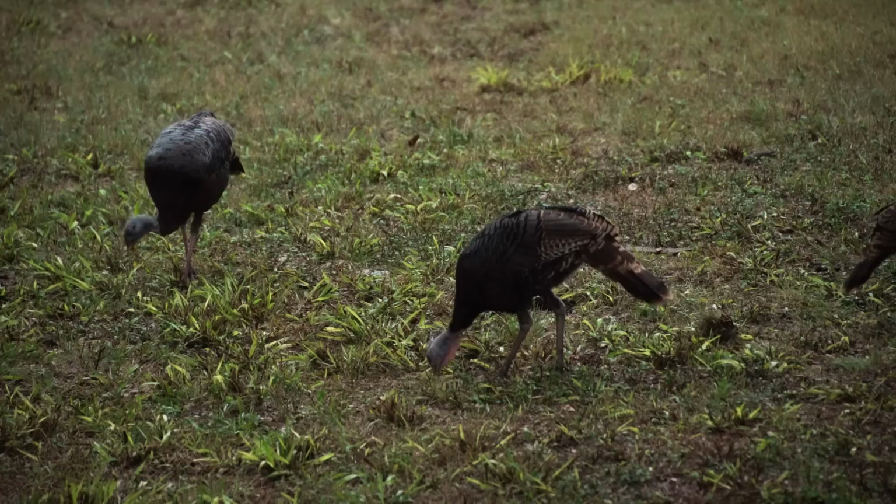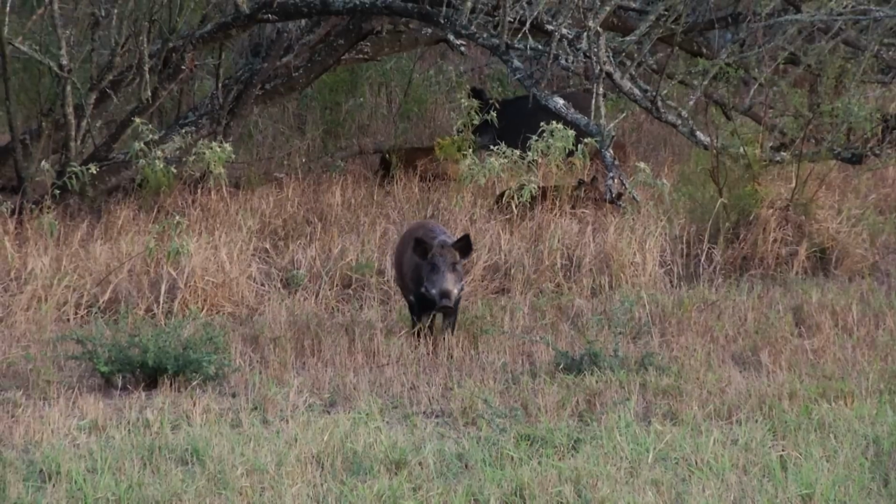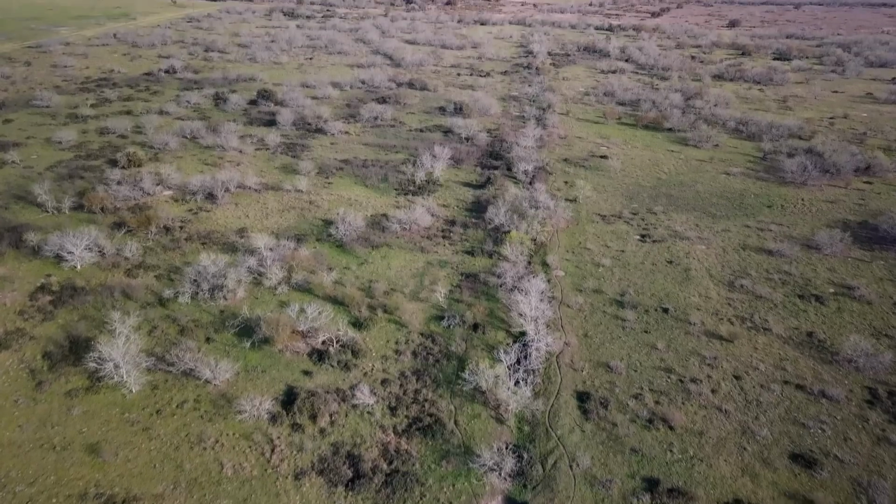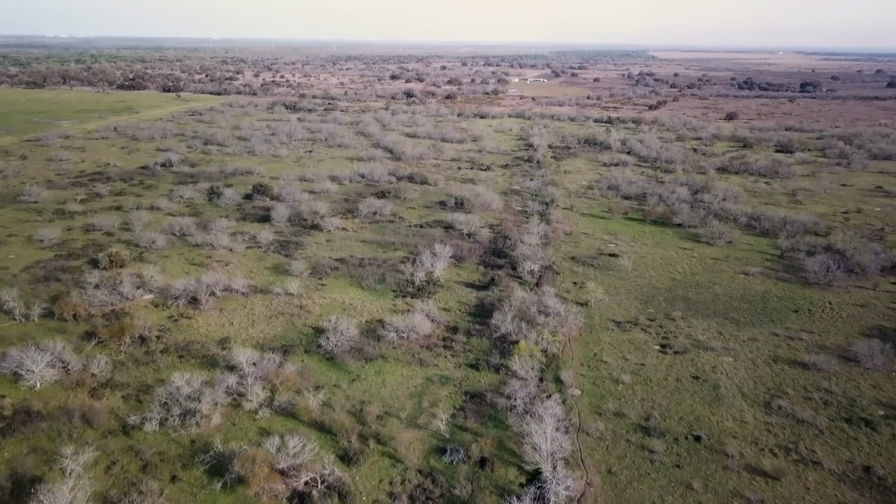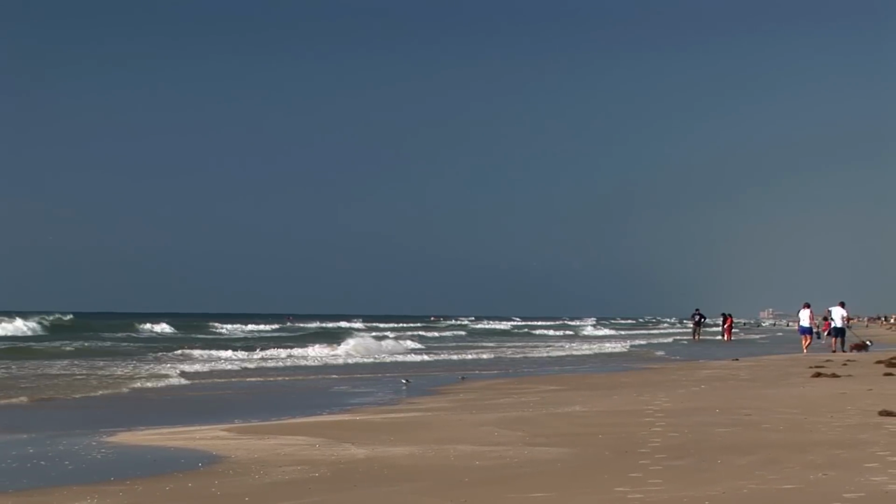So this is the time of year, it's kind of in between deer season and turkey season. There's really not much to hunt in Texas except feral hogs. And that's what we're going to be doing on today's show. And the area that we're hunting is an area that I don't have a lot of experience hunting in. This is right on the coast. This area is rich with wildlife.